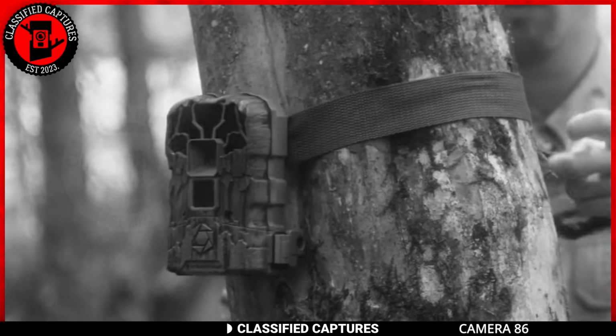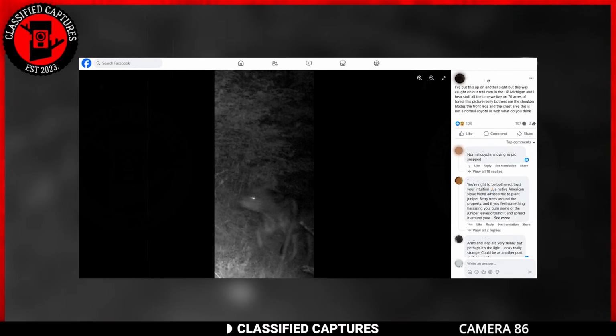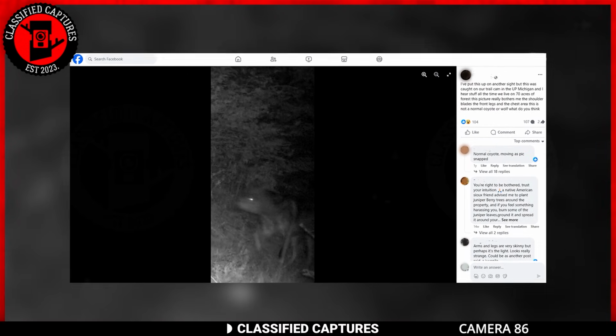A trail camera set in the forest at UP, Michigan captured a strange creature that has left quite a debate on Facebook. In the image, we can see a creature, but the creature looks hazy, indicating that the creature was moving when the photo was taken. But the creature itself, oh boy, it's not your everyday forest dweller. Take a look at its bony shoulders and skinny arms. It appears to have glowing eyes as well.